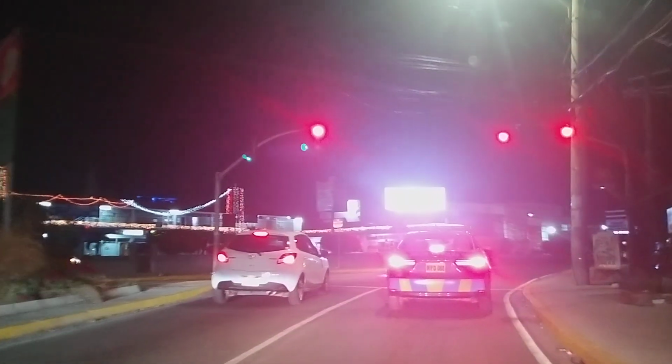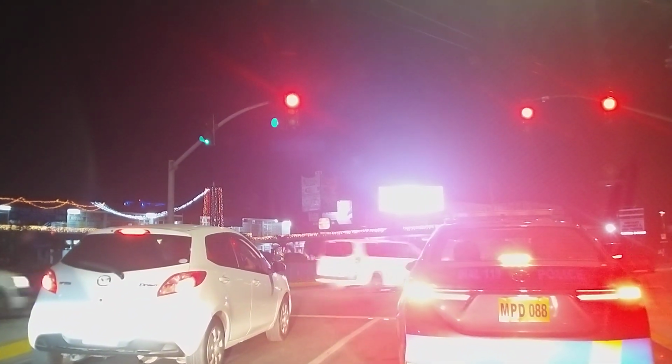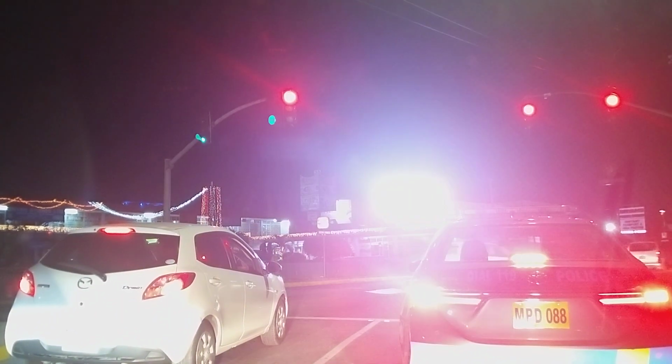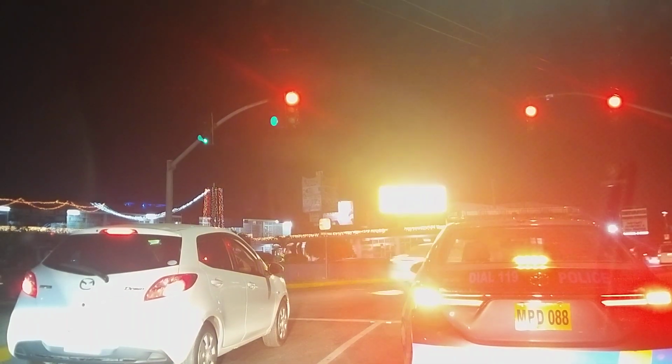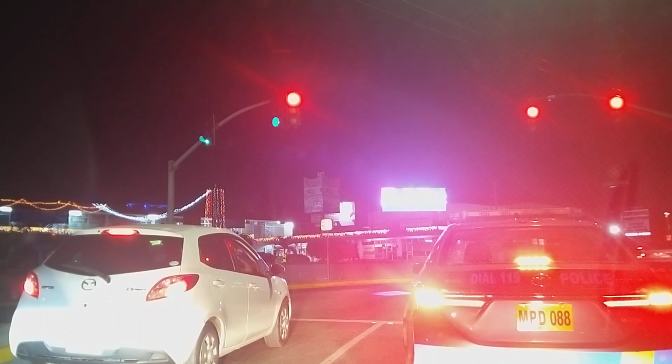Alright guys, so we're now in Half Way Tree. So we jump from New Kingston into Half Way Tree. Just gonna show you some of the decorative Christmas lights at night on some of the plazas in Half Way Tree. So that's the plan.